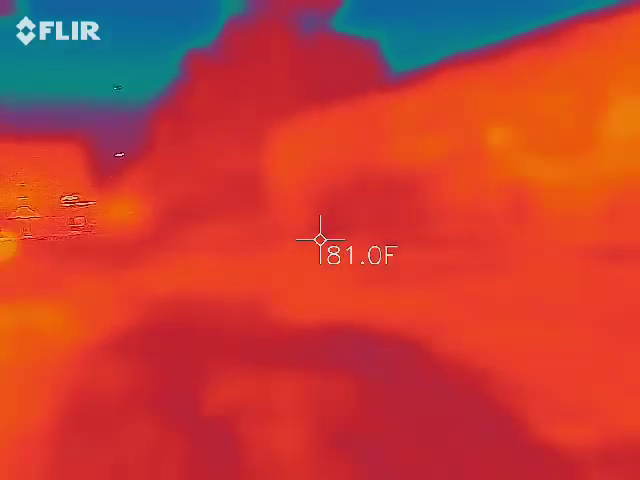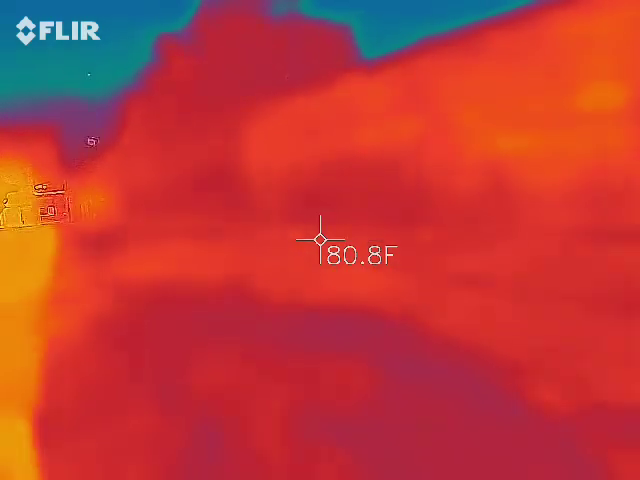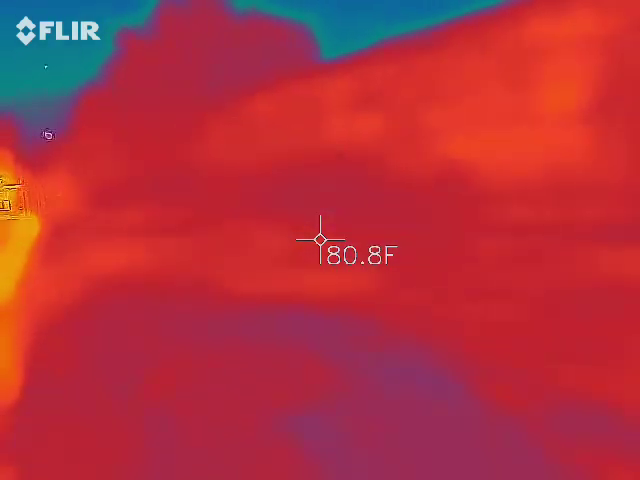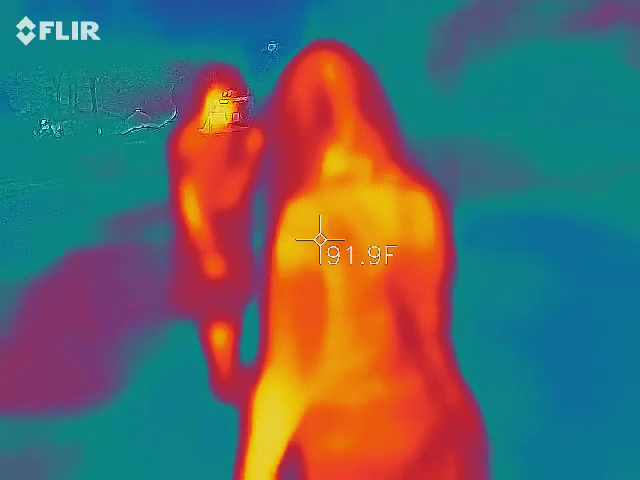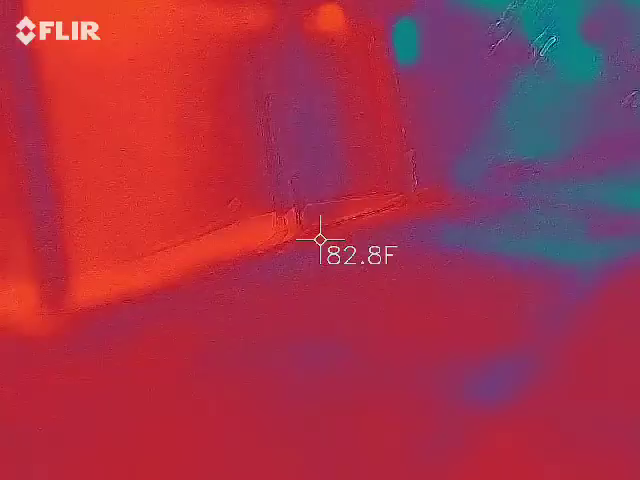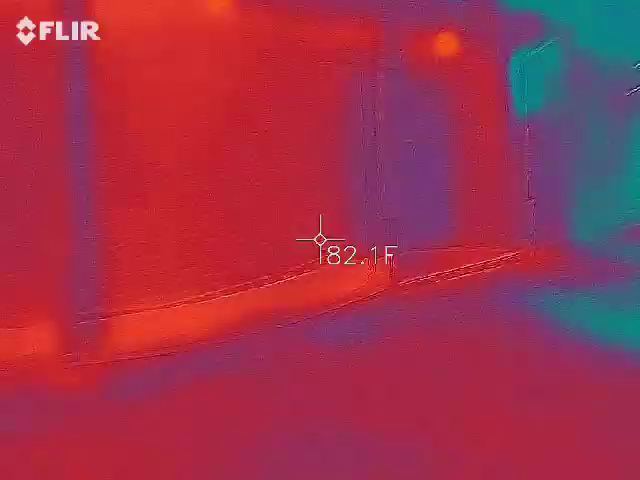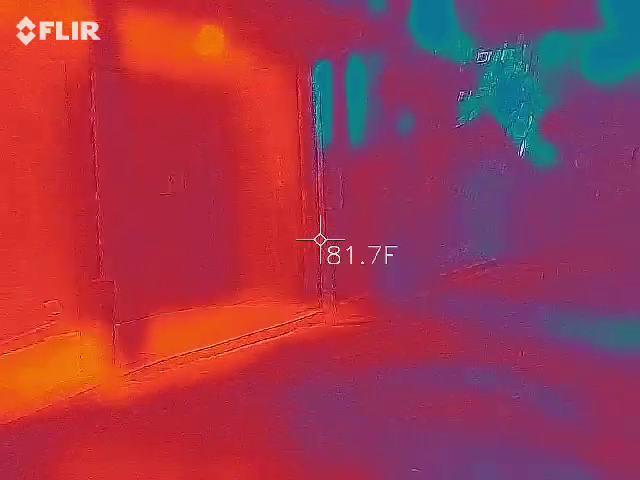How many of us are there? Can you tell me what color the barn is? How many people are here? Give me a number. Tell me how many people are here. How many people are standing in this group? Give me a number.